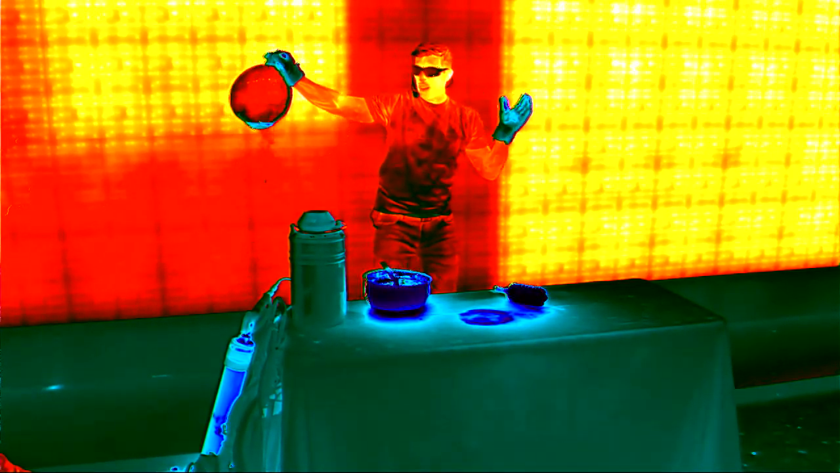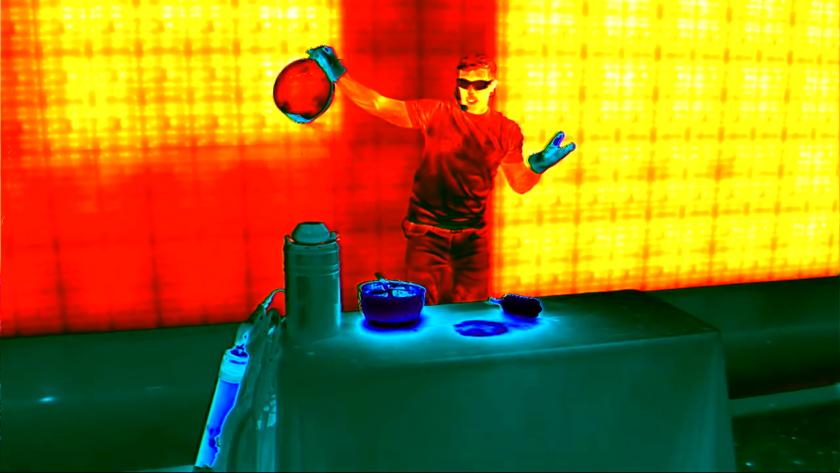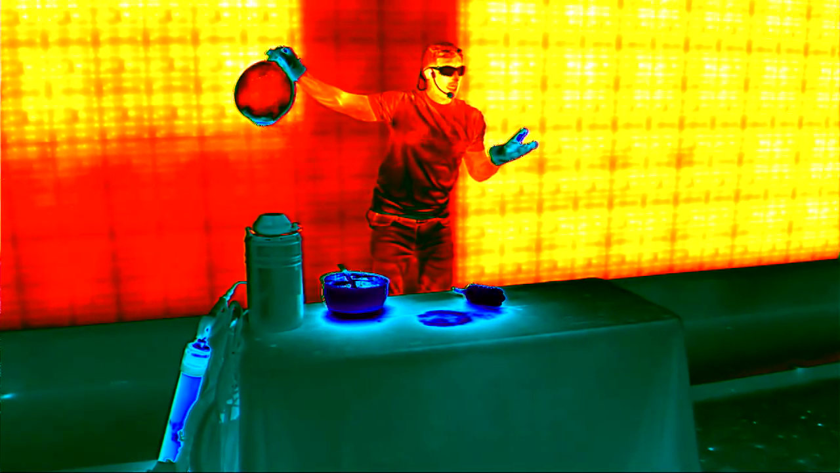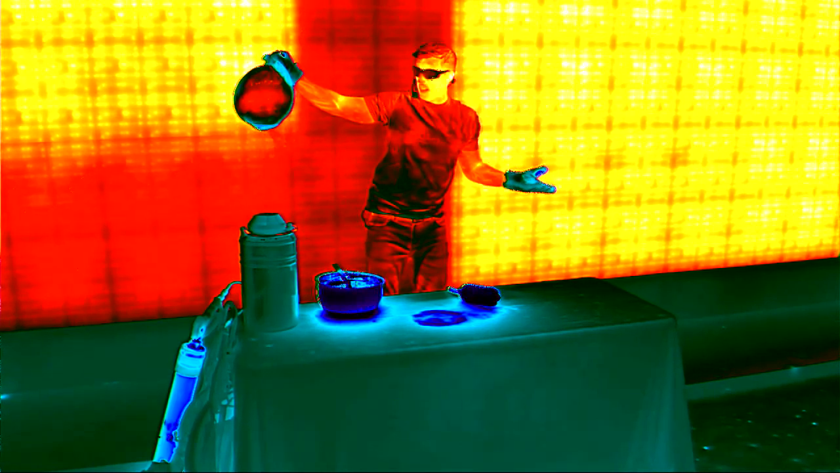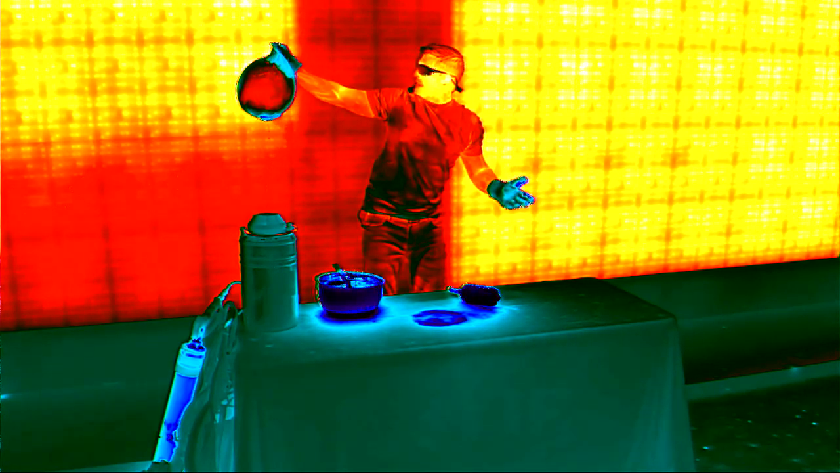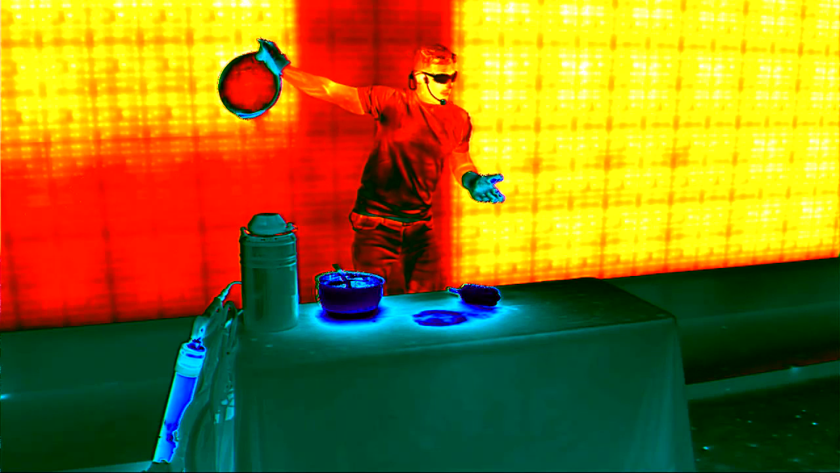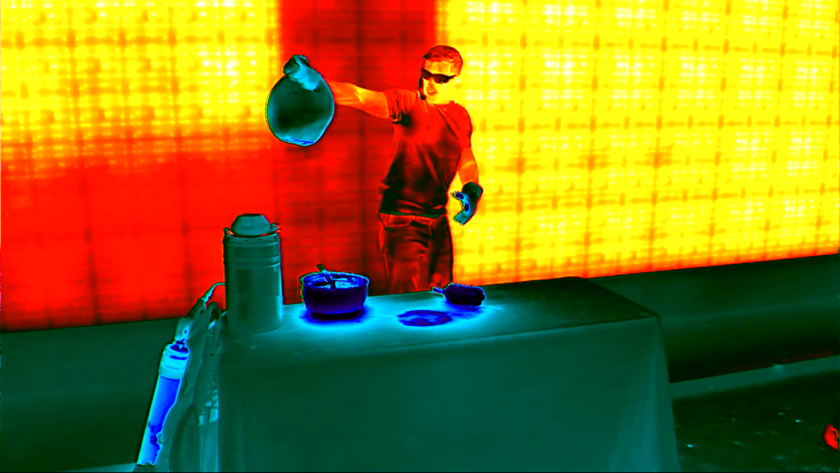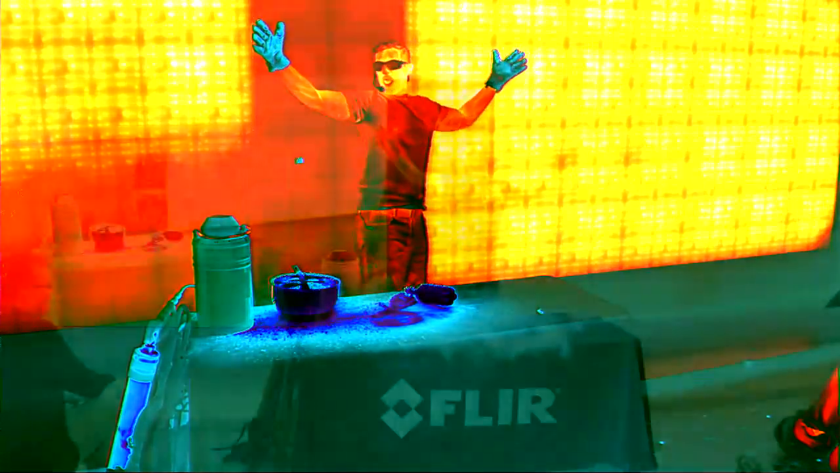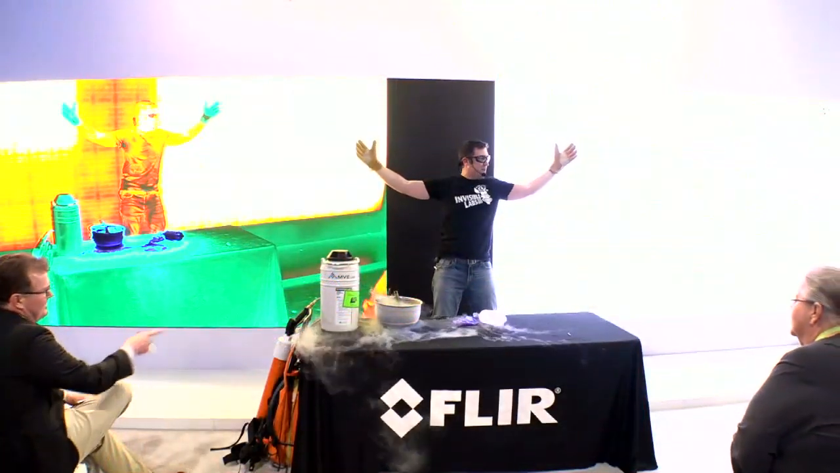Now, the balloon should be getting bigger and bigger. Am I right? I'm afraid to look at it. At some point, the latex is going to fail in the balloon. And then, oh, it's sneaking out of the top. And then it's going to burst. And I'm going to try to get the liquid to go into our, oh, there it went. Yow! We ended with a bang.